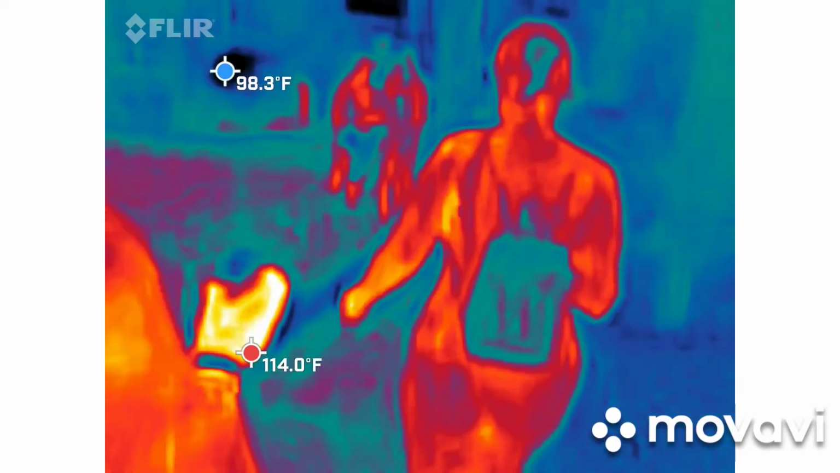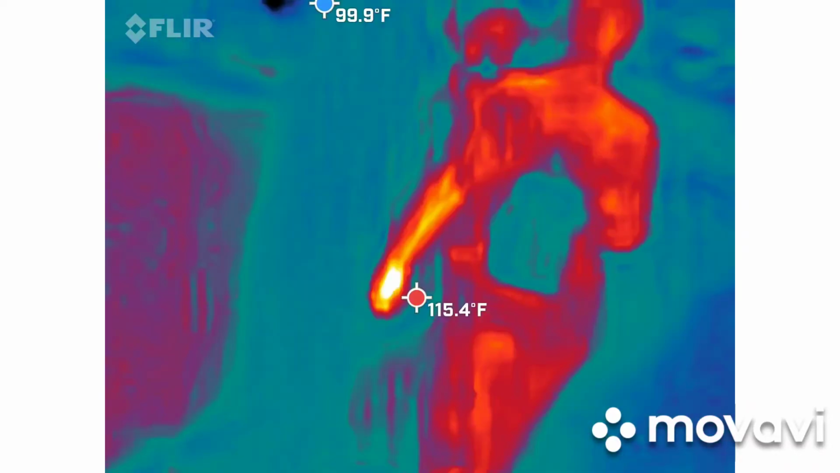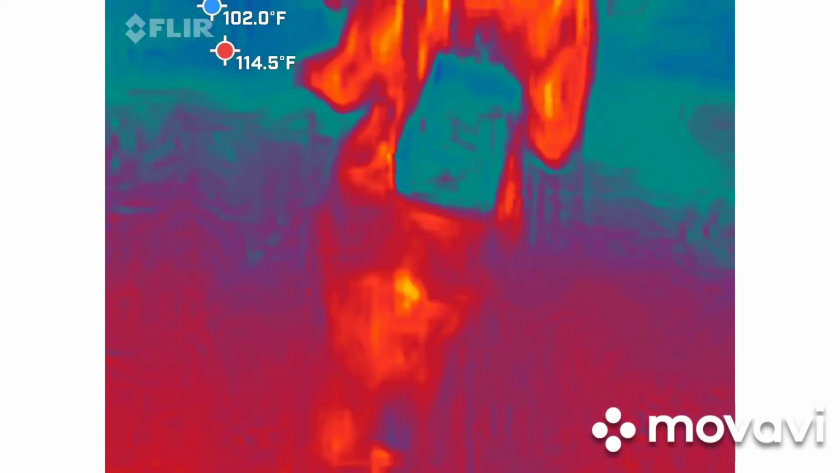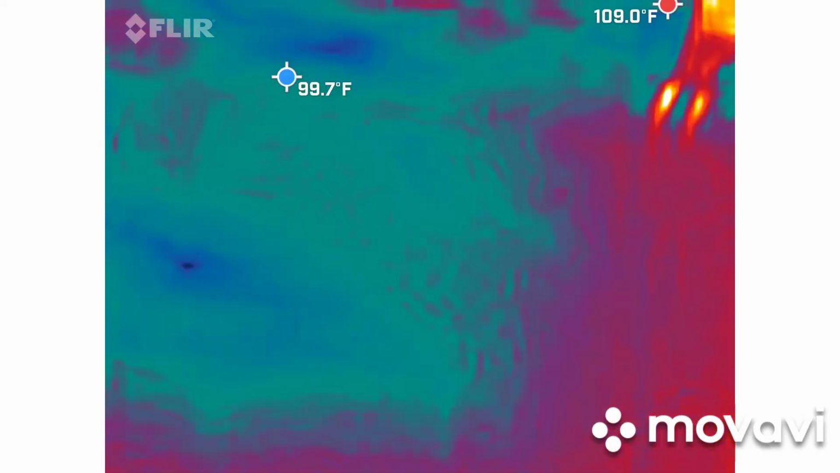Pictures. We need lots and lots of pictures. Yeah, I don't like the thing that you have. Can you see me in it? Take a picture of me. Great. You gotta watch them lasers, man. You're already shining them all over. Straight down.